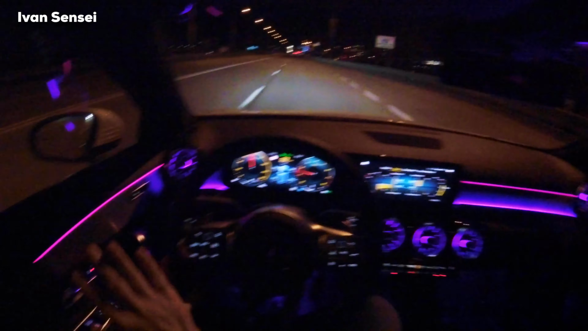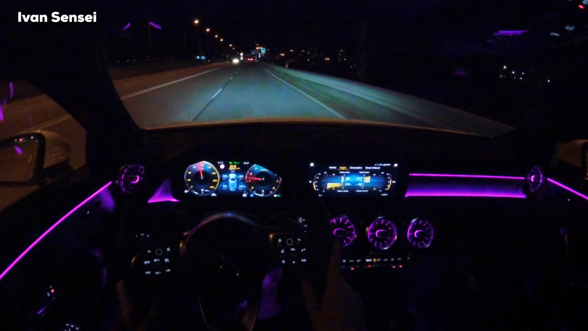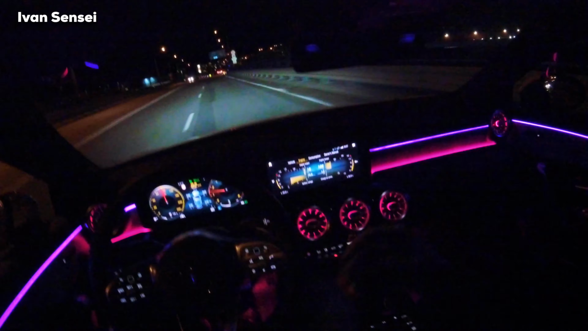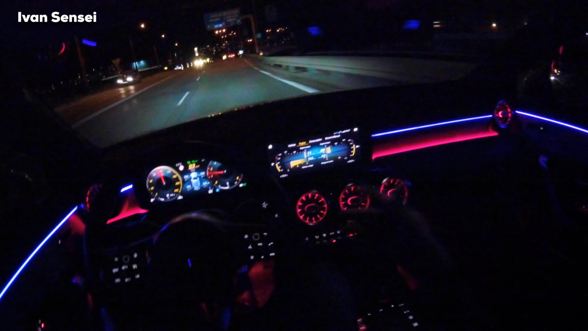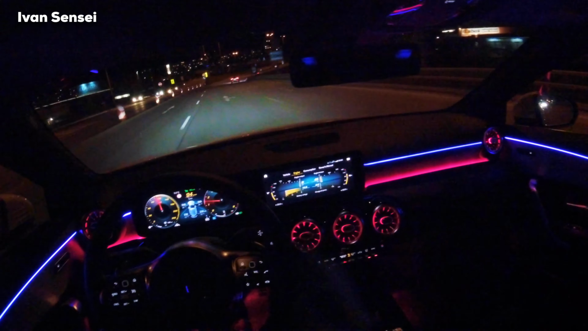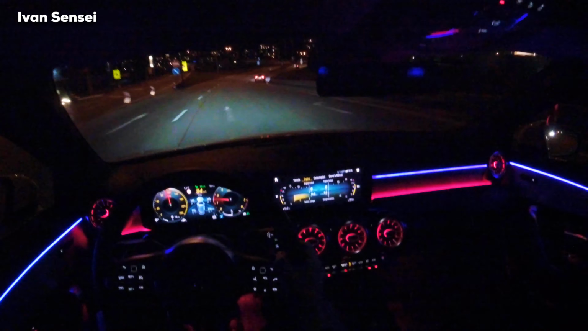And here you have the new MBUX, ambient lighting everywhere. The C-Class has a facelift, ambient lighting, and also has the screens, but it doesn't have MBUX. It has a really advanced command system, but not MBUX.